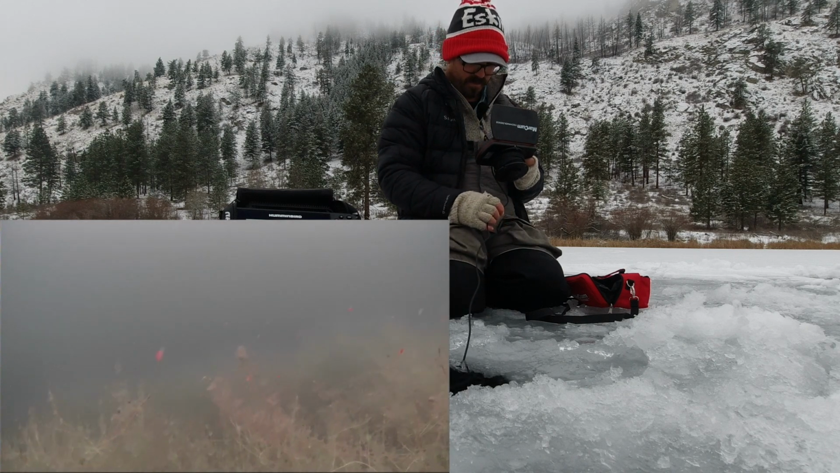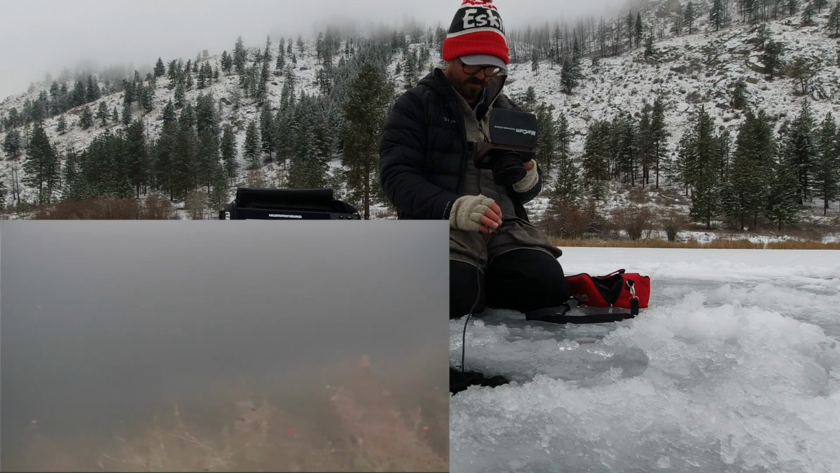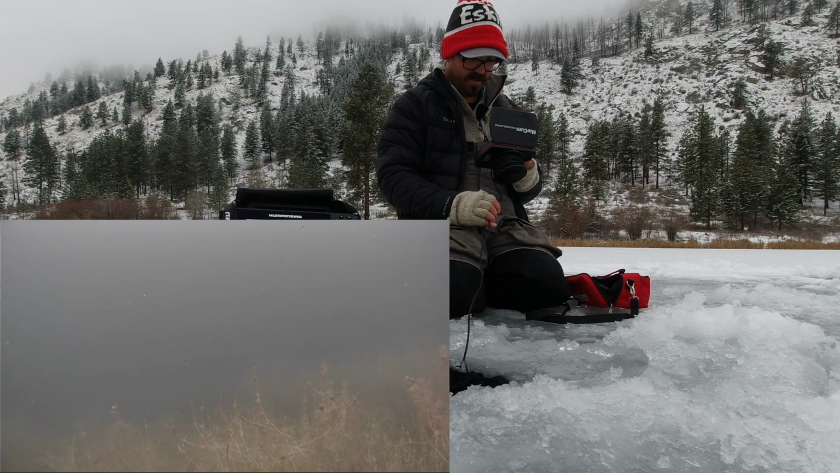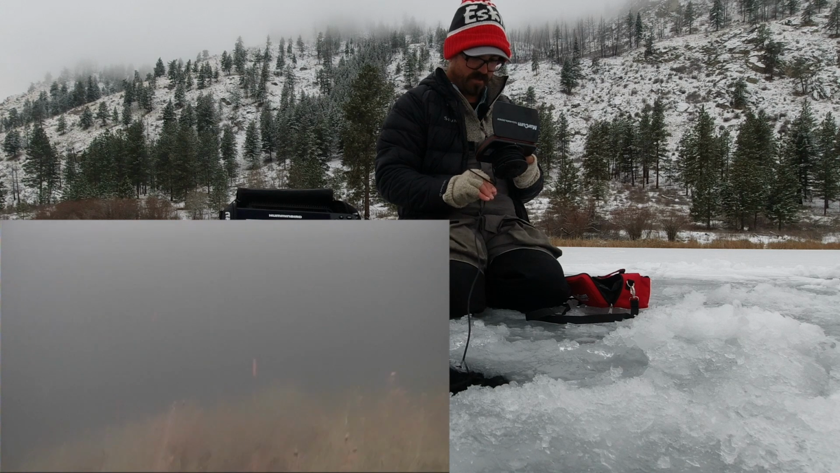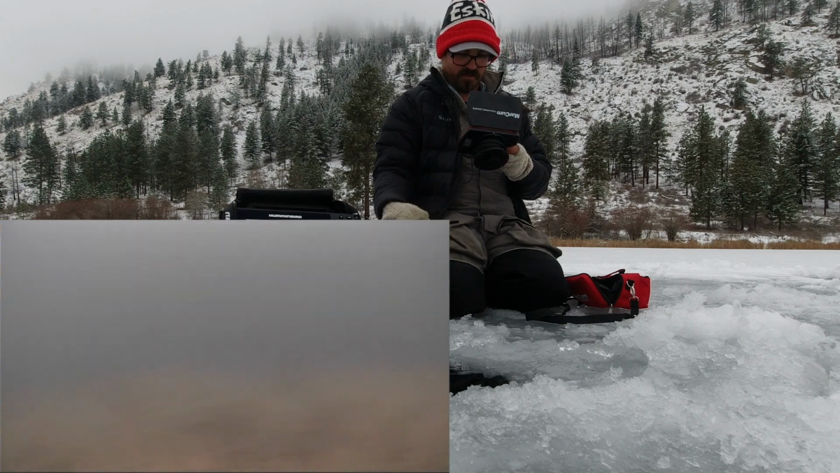Now that I'm down at the bottom here, I can see those soft weeds that I was interpreting on the fish finder, and they are indeed a layer of soft weeds, which helps me to confirm that I actually know what I'm talking about when interpreting my sonar.